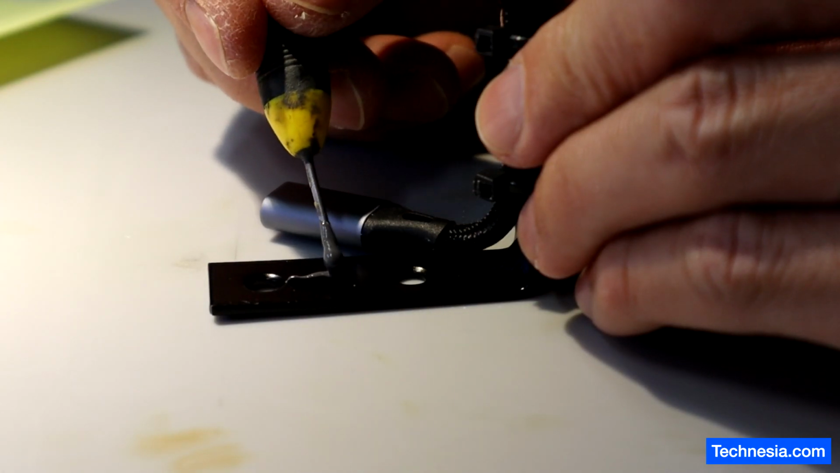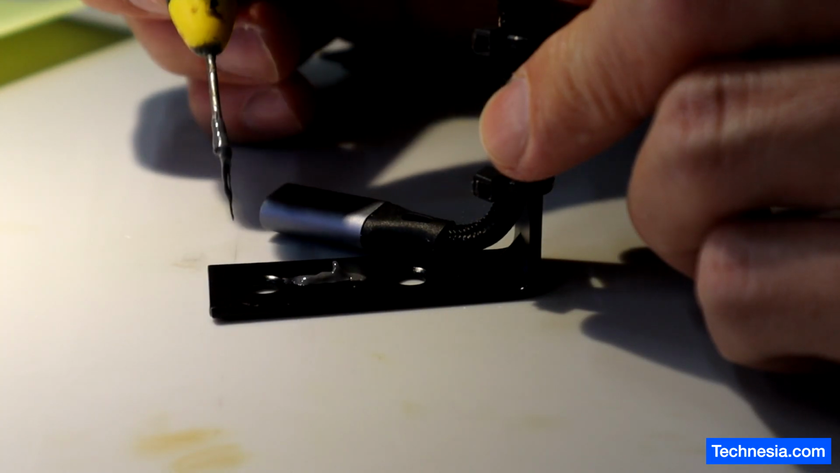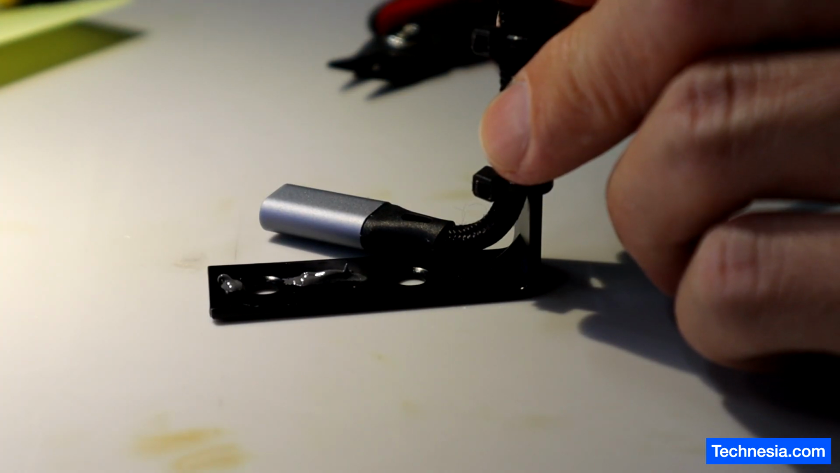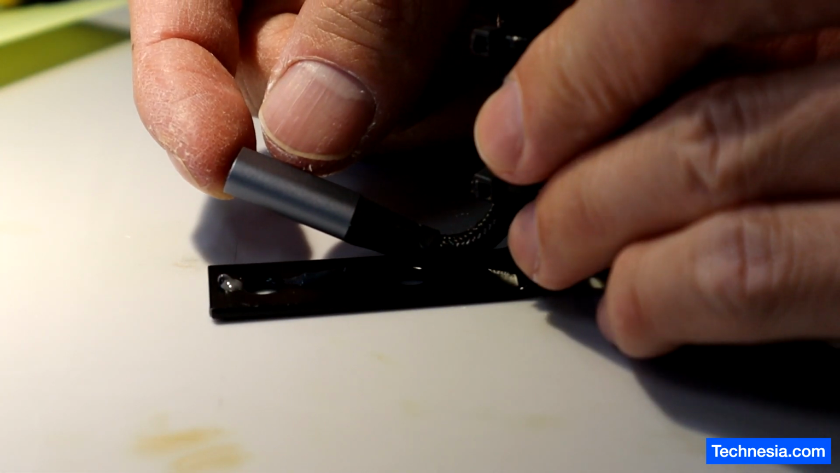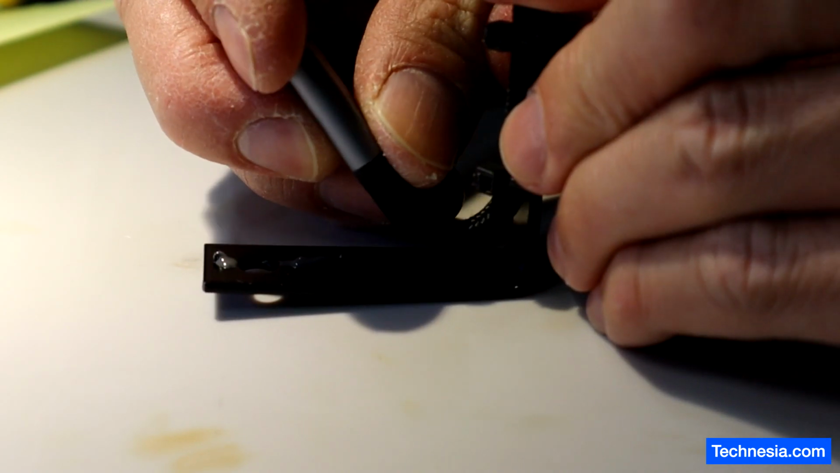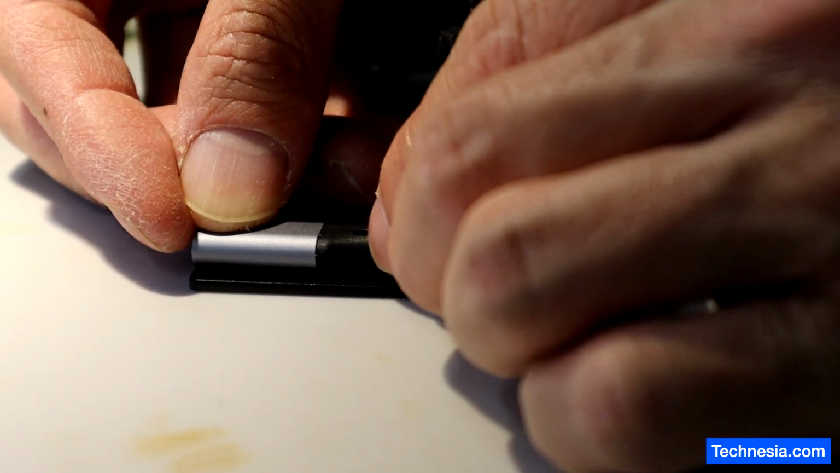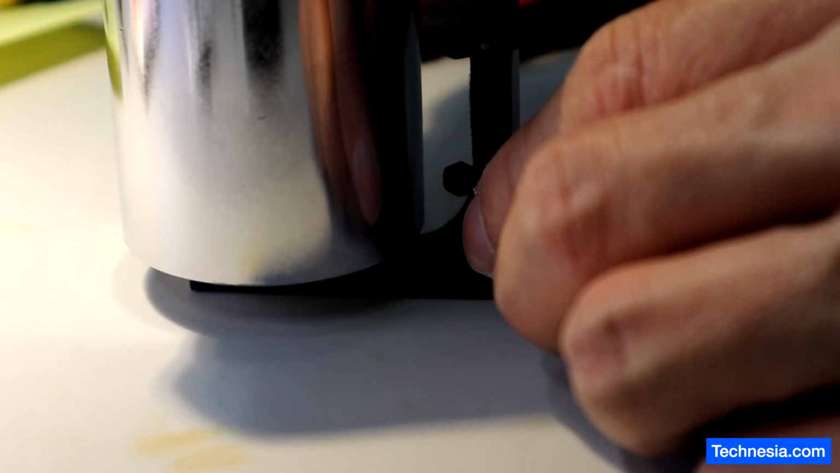Now we're going to put some epoxy on this side of the bracket. We just need a tiny bit of epoxy, not too much. Maybe a little bit right here. That's it, that's more than enough. And now we're going to position the lightning cable like this. You can get something heavy to secure it a little bit. I'm using this 1 kilogram weight.